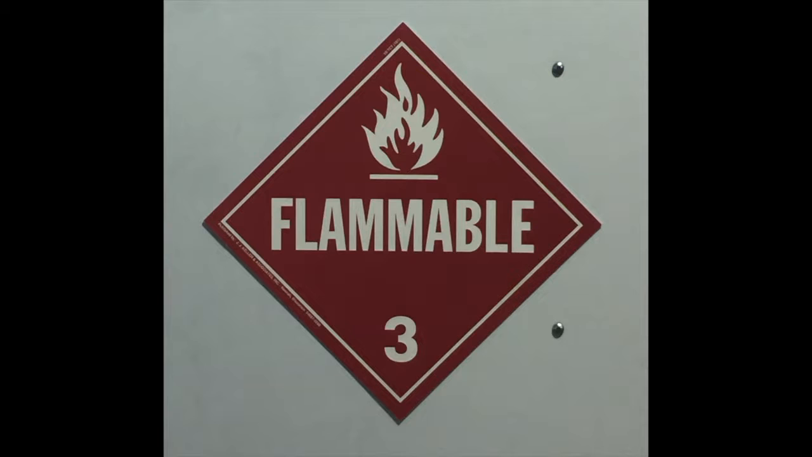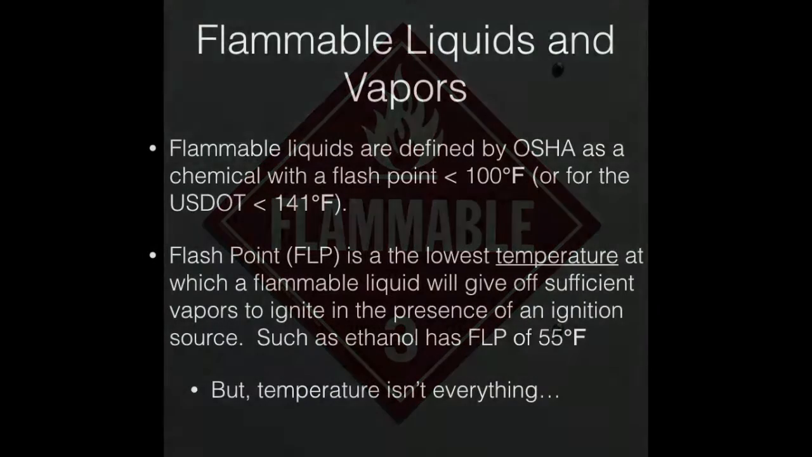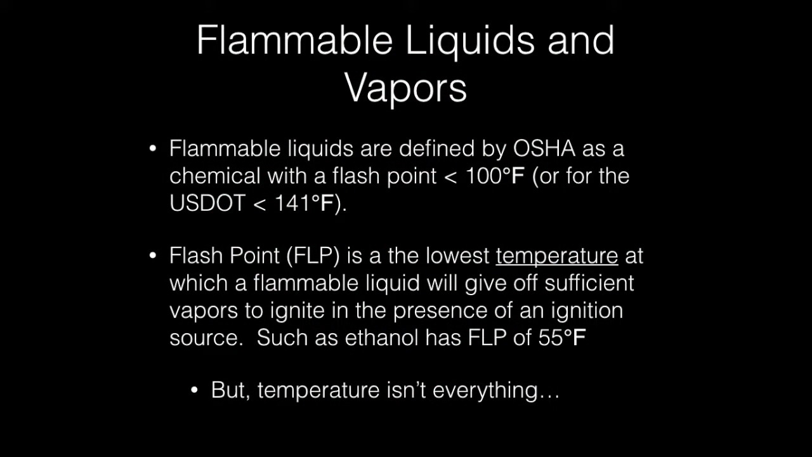Flammable liquids are among the most common hazmats transported and utilized that a responder may encounter in emergency response. Flammable liquids are classified by the U.S. Department of Transportation as a hazard class 3. Flammable liquids are defined by OSHA as a chemical with a flash point less than 100 degrees Fahrenheit, or for